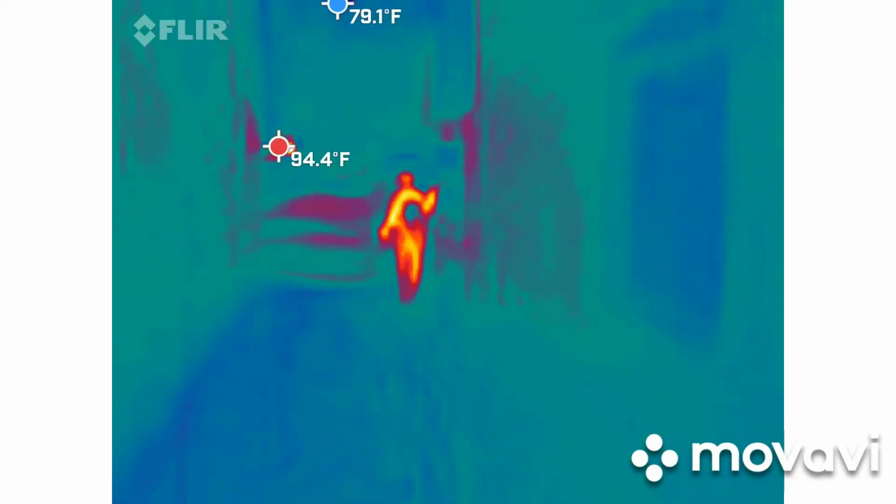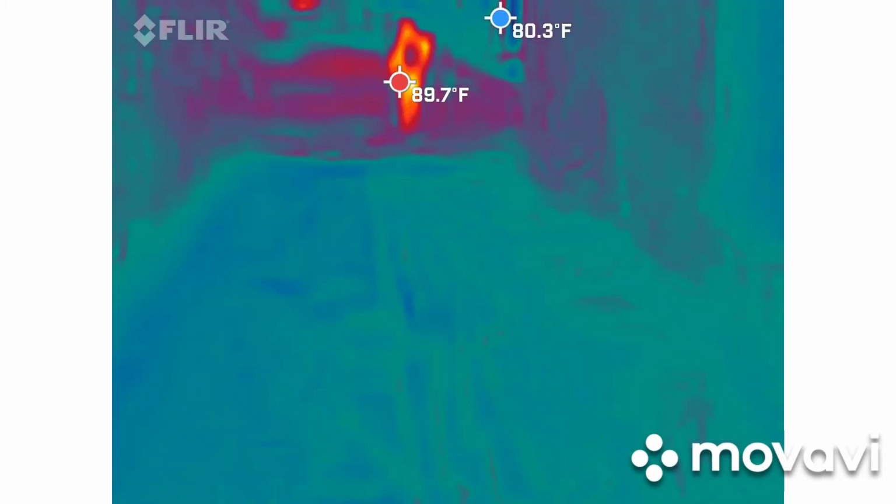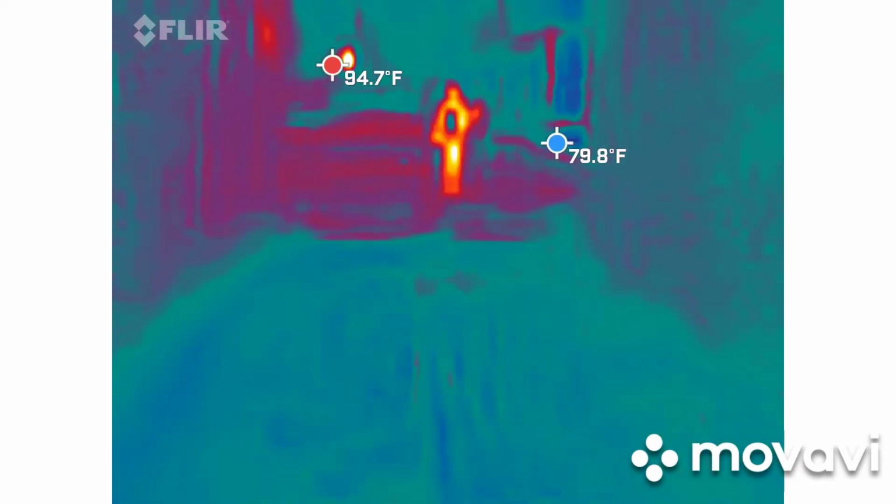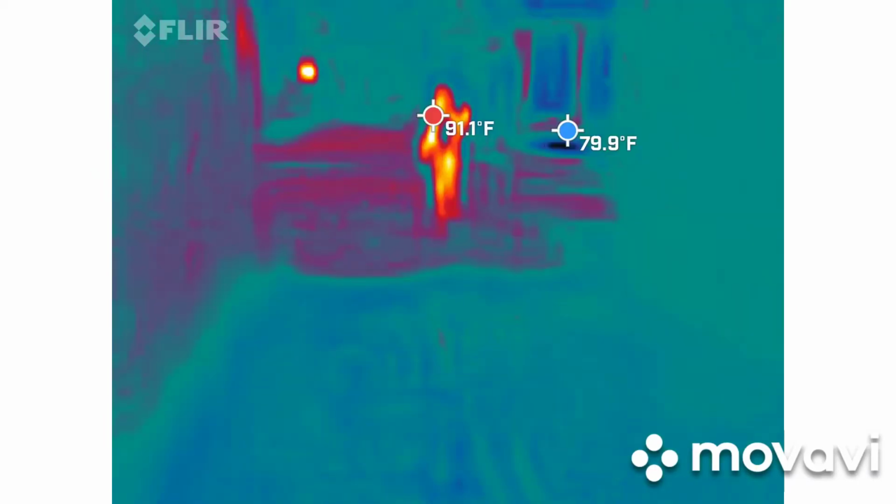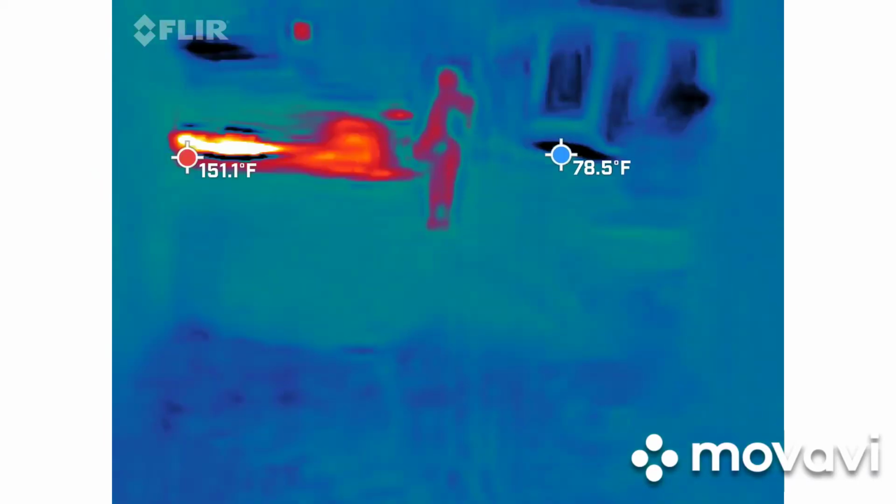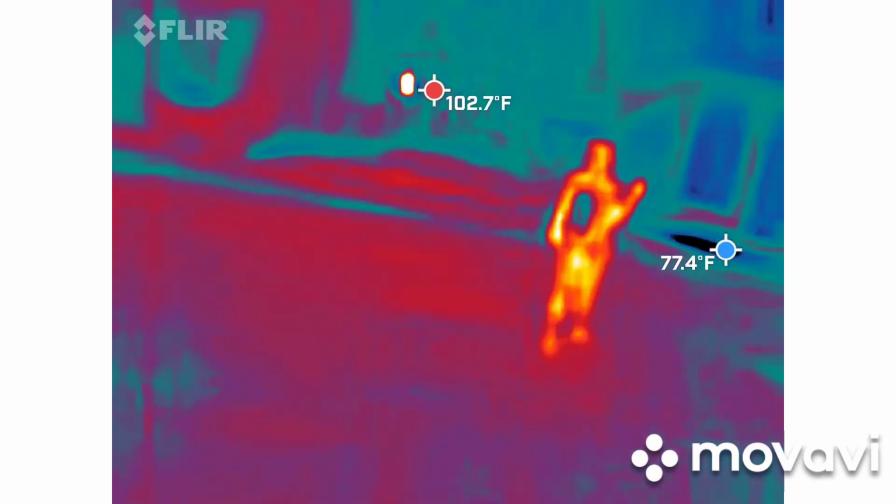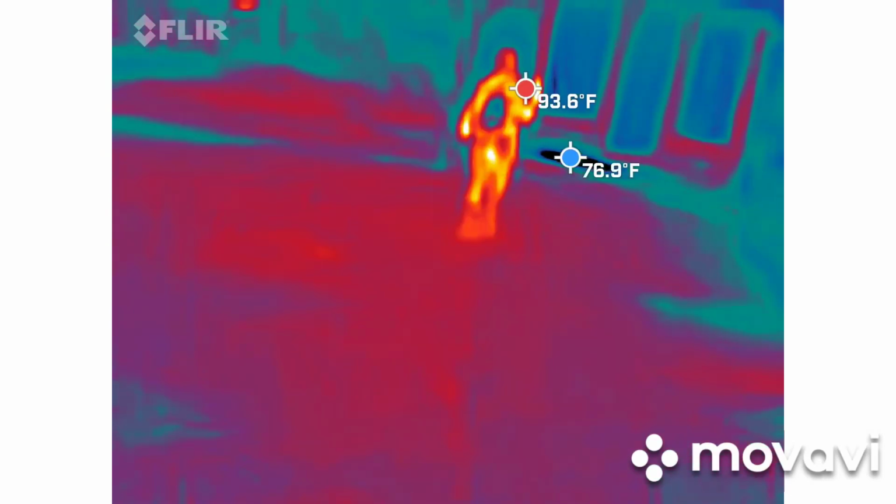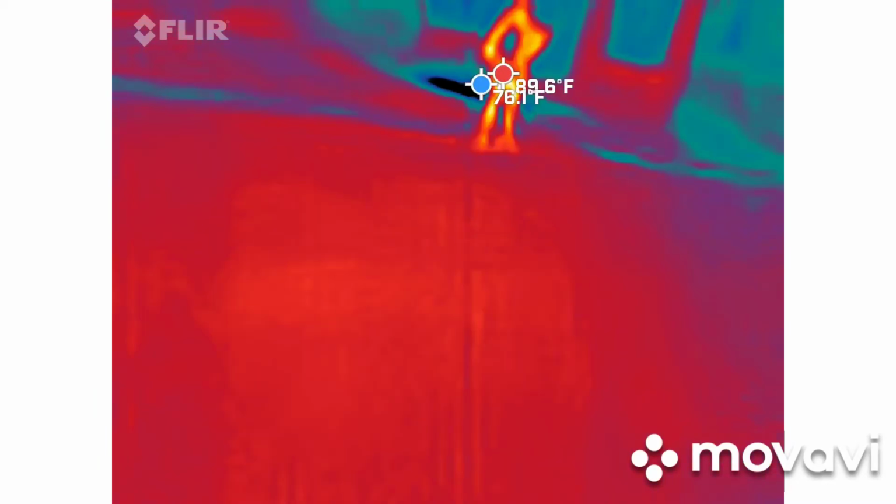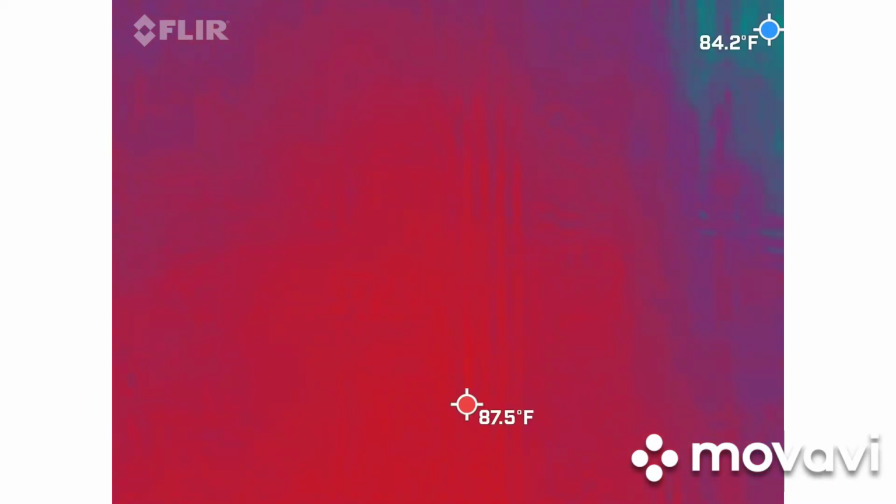Oh shit. Shit, they're like way up here.